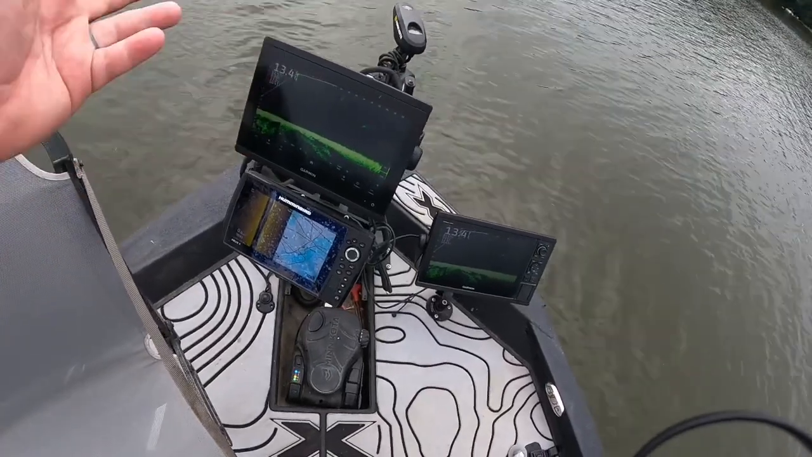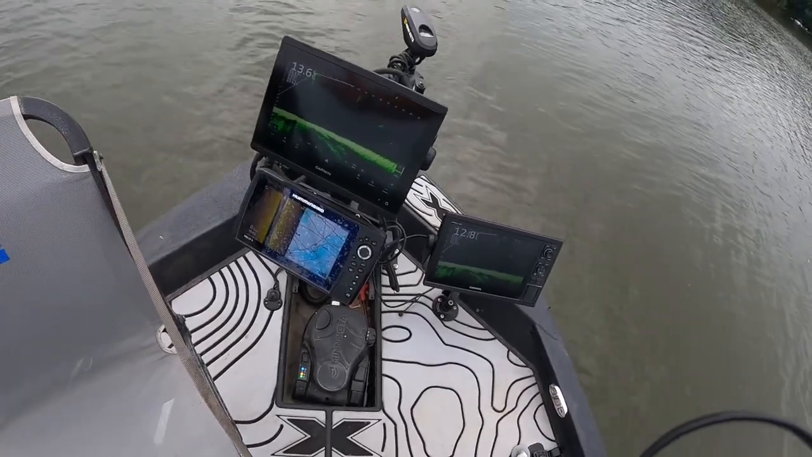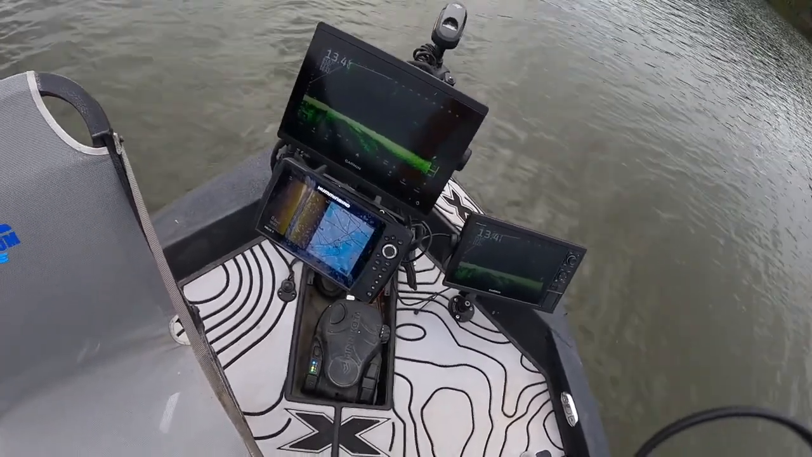So if I'm looking around with a Livescope and I see it pop something out of 80, 90 feet to the left, I can whoop around with the Livescope and go fish it. It's kind of like a limited version of the 360.